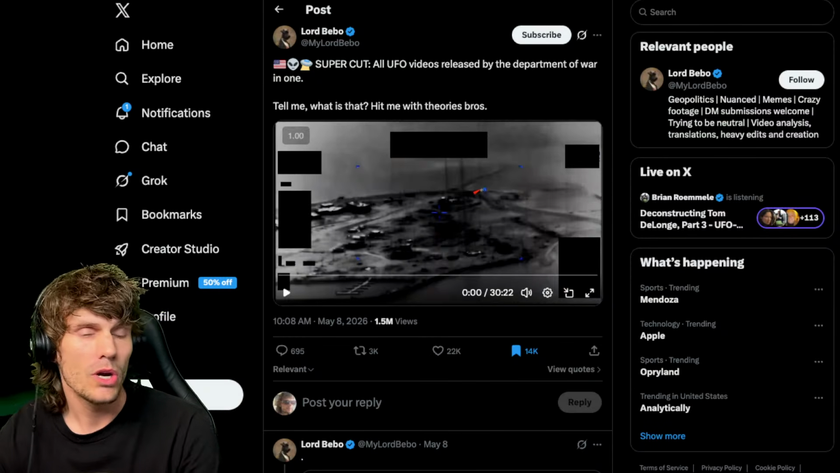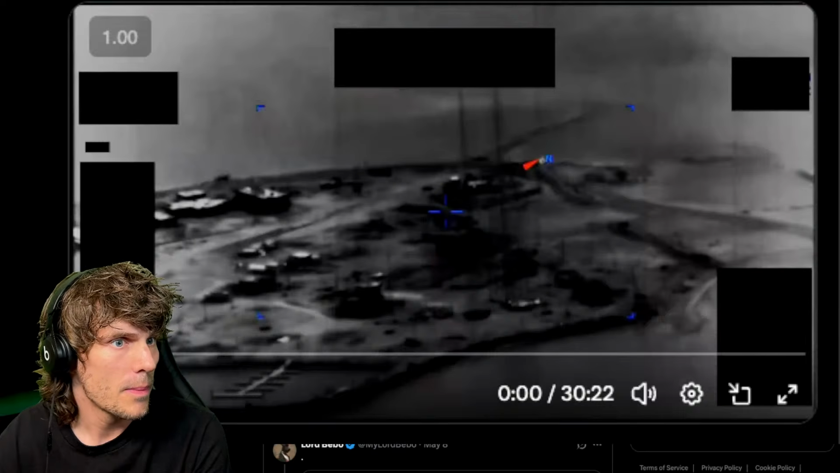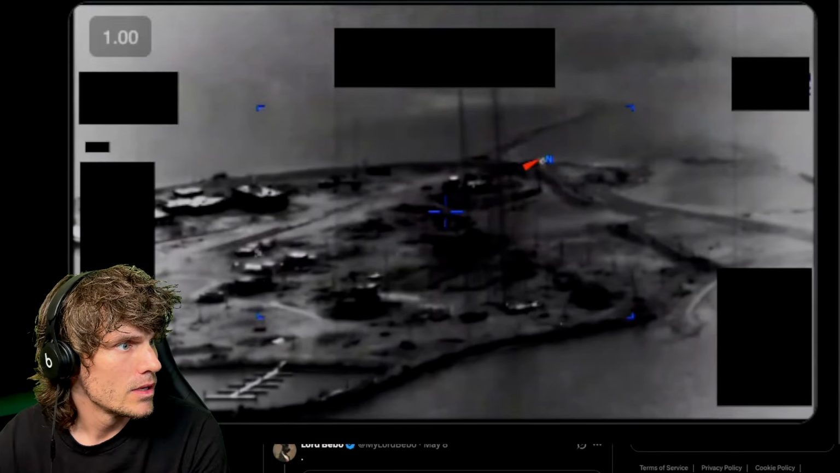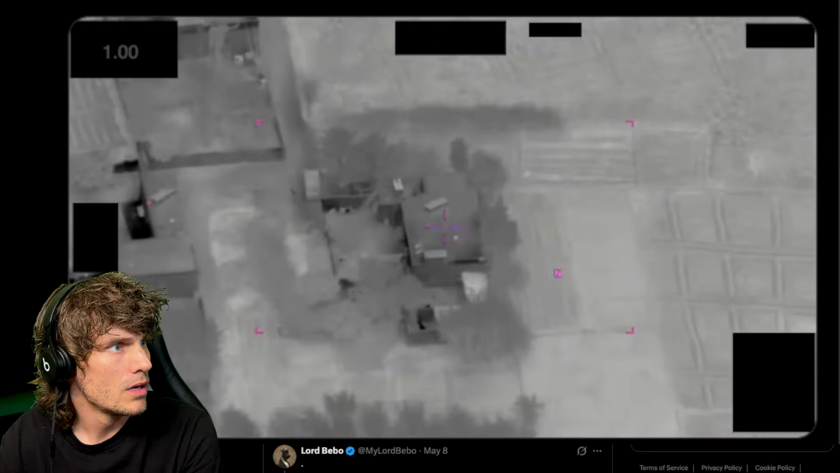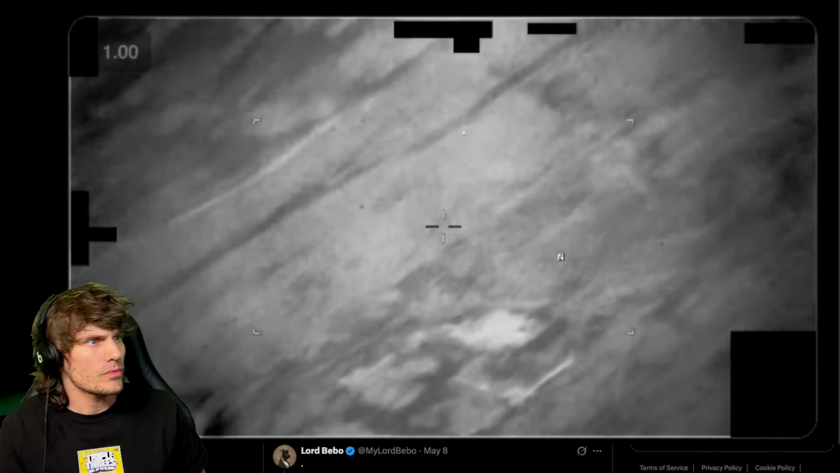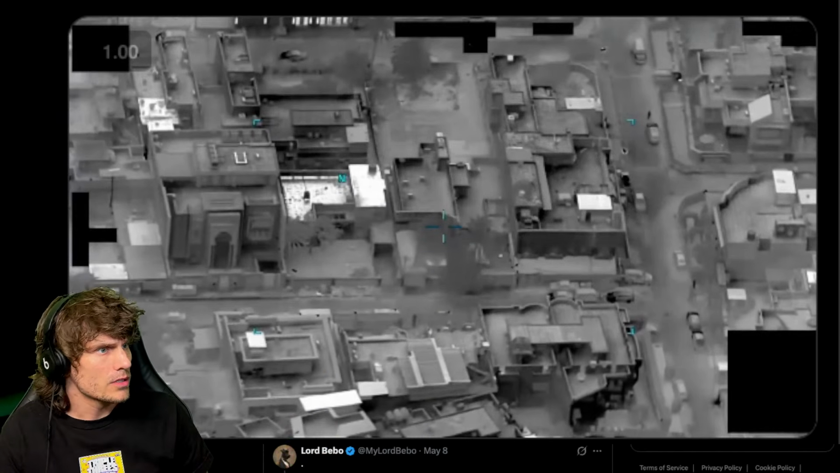But anyway, we are watching some UFO videos, so let's just jump right into them. Bring this up. It is playing. It doesn't look like it's doing anything, but that looked like a bug. I don't even see anything in that one. Oh, well, it's going across.